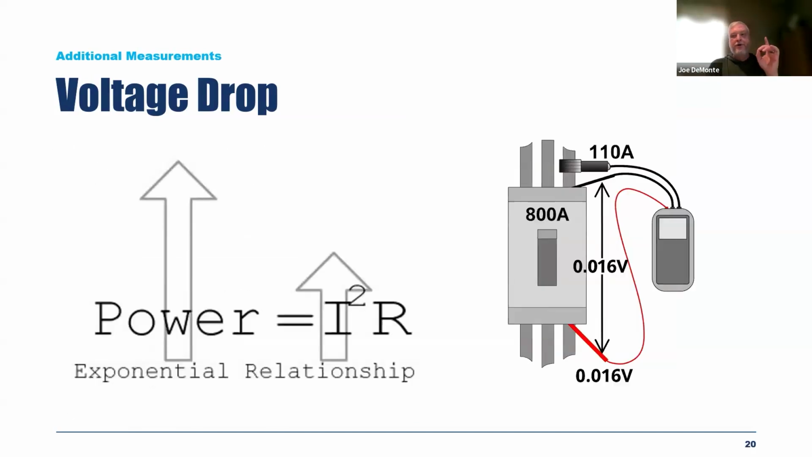Then also you need to know the current at the exact same time as you're doing the voltage drop, because as you remember, as the current goes up, the heating goes up exponentially, and so does the resistance of copper and aluminum. So we need to know also what the current's doing to our system. So measure the current simultaneously with the voltage drop. We always use the 2-channel meter that can measure current and voltage drop at the same time, or if you have two meters, one CT and one voltmeter.